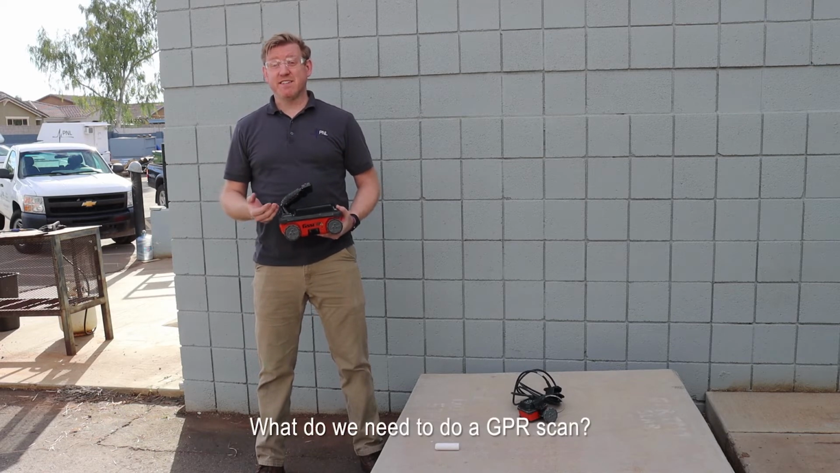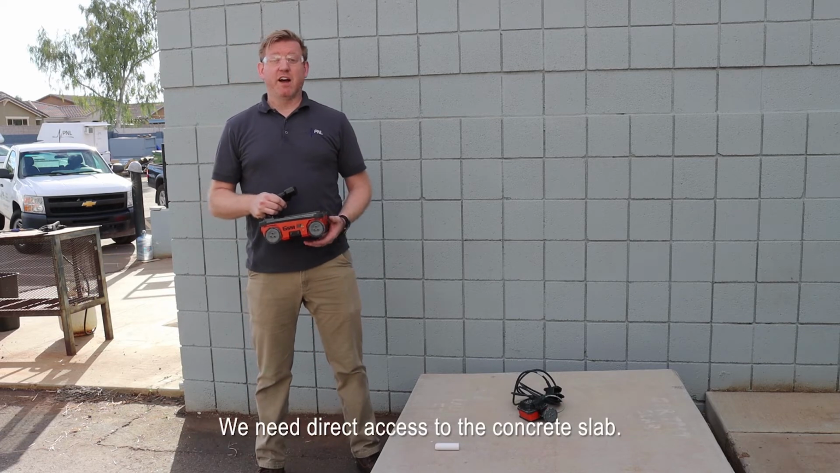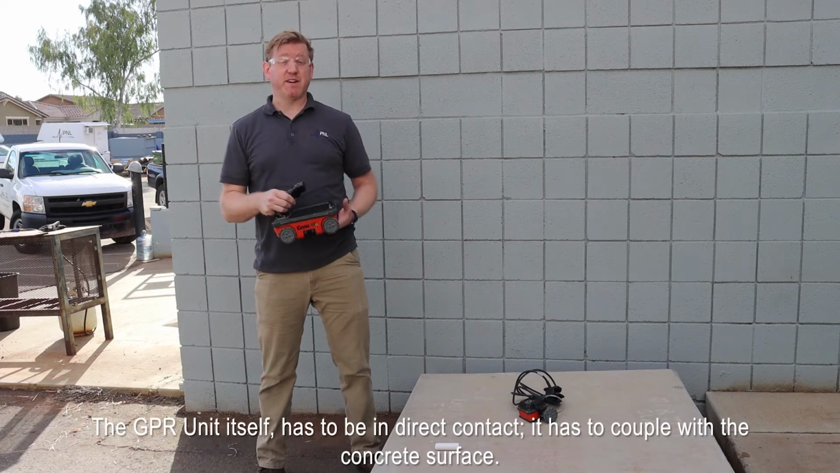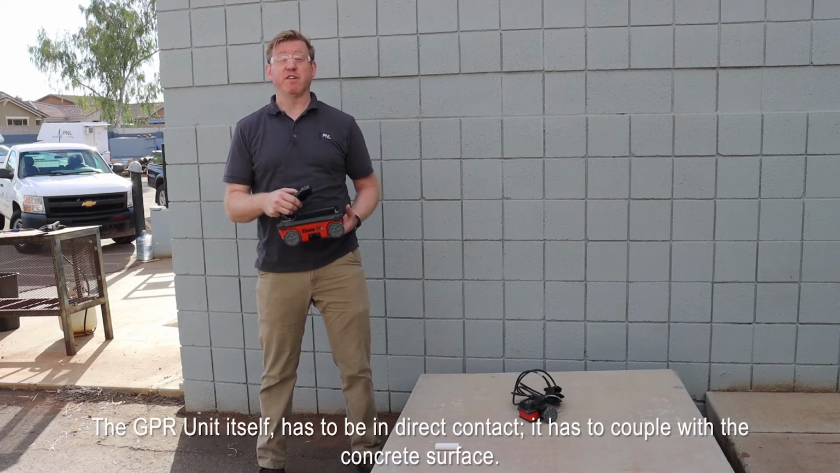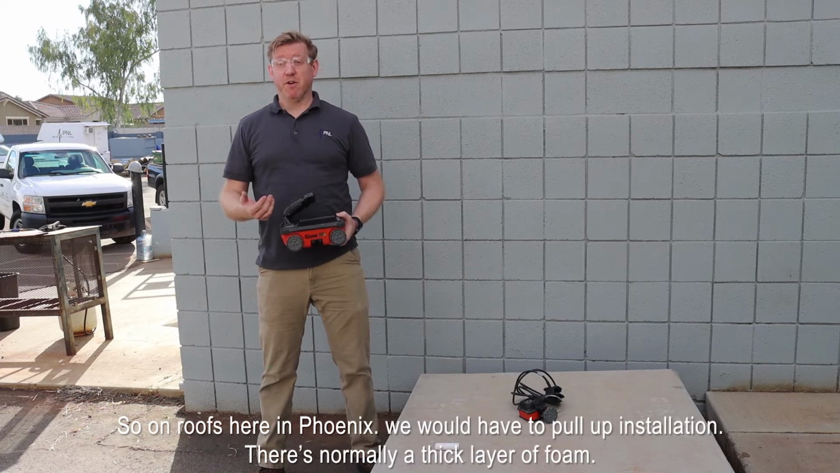What do we need to do a GPR scan? We need direct access to the concrete slab. So the GPR unit itself has to be in direct contact. It has to couple with the concrete surface. So on roofs here in Phoenix, we would have to pull up the insulation. There's normally a thick layer of foam.